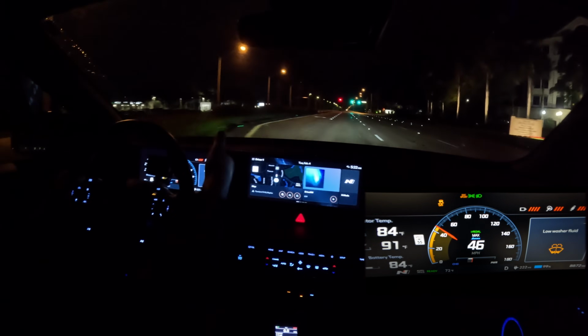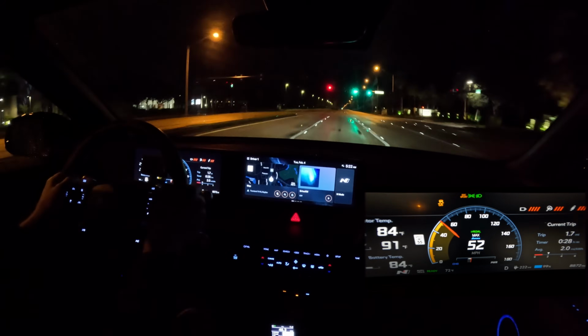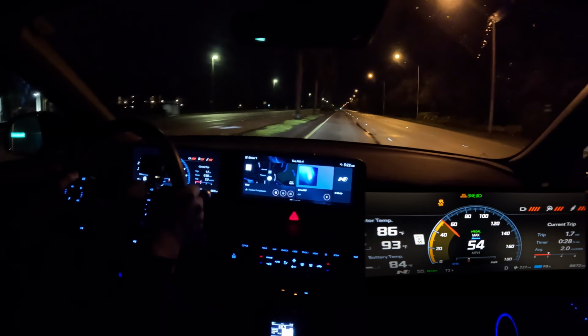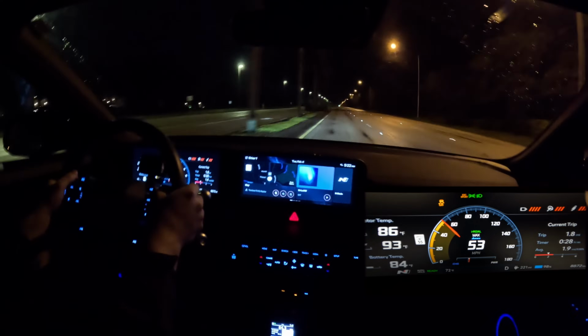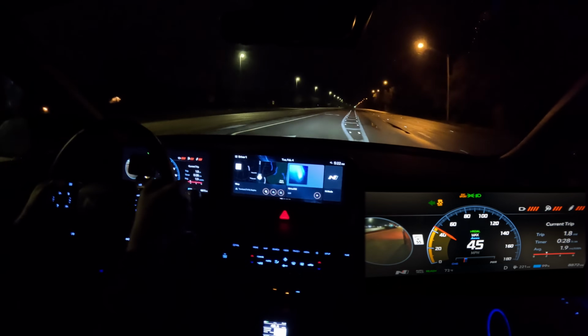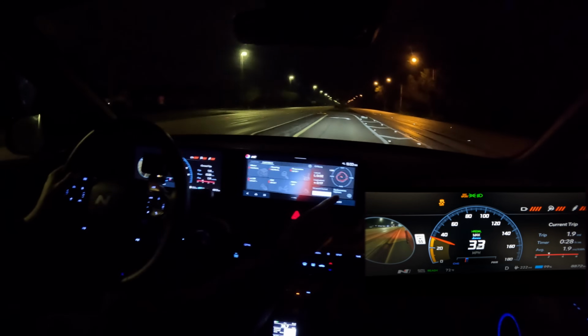Okay, well, that comes up, low washer fluid. Sometimes when I'm driving this car, I get that little chime, low washer fluid. I'm like, oh, okay, it's just washer fluid. It's not like I messed up the systems in this car. In N mode, it is noticeably stiffer. Of course, you can adjust the suspension. We're going to get back to N mode.